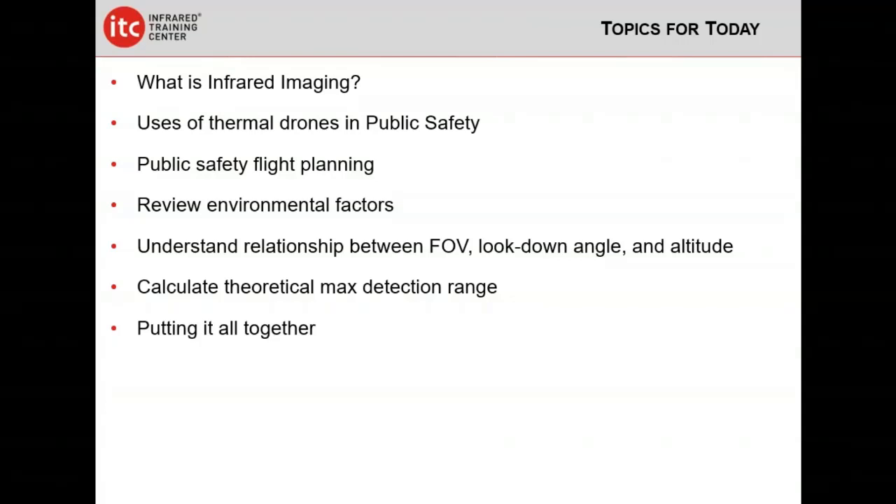So what we're going to be talking about today is on the screen right now. We're going to start out with just a real quick: what is infrared imaging? There are a lot of misconceptions out there about how these cameras work and what they do. Then a brief overview of the different ways that thermal drones are used in different public safety applications.